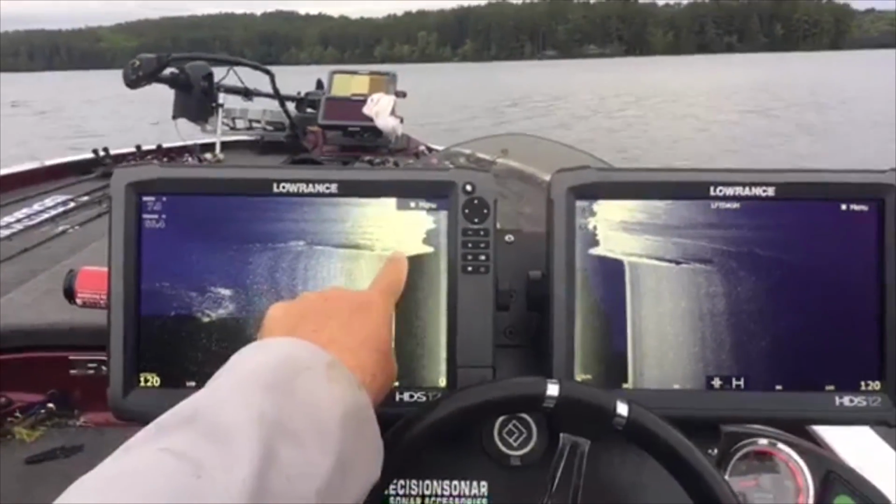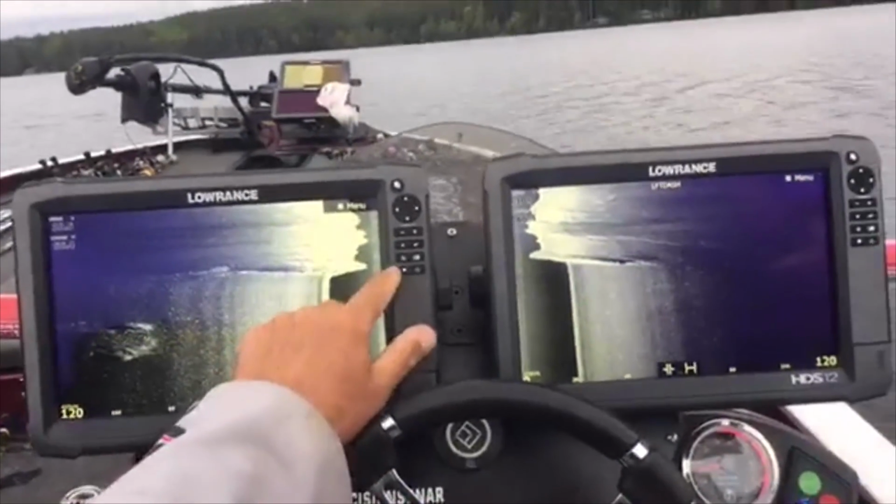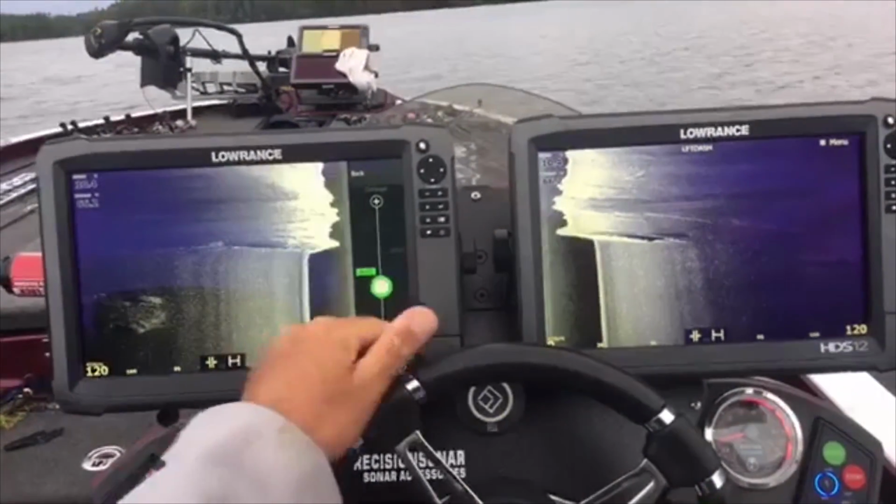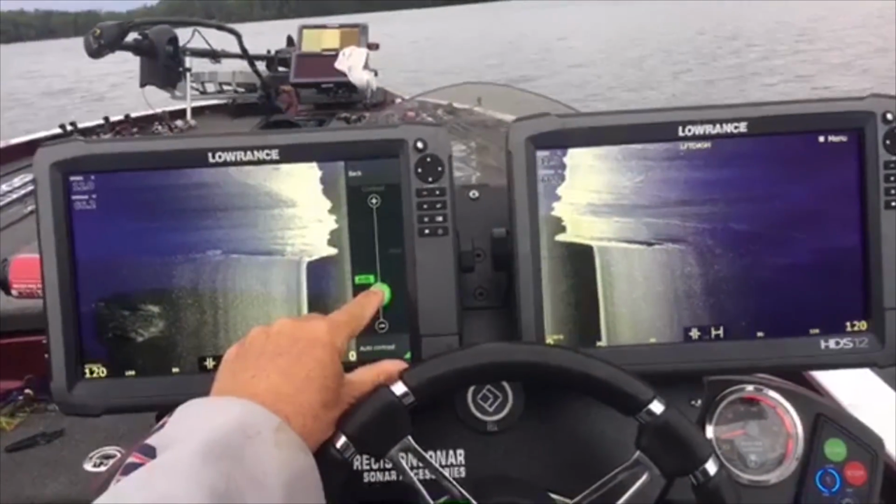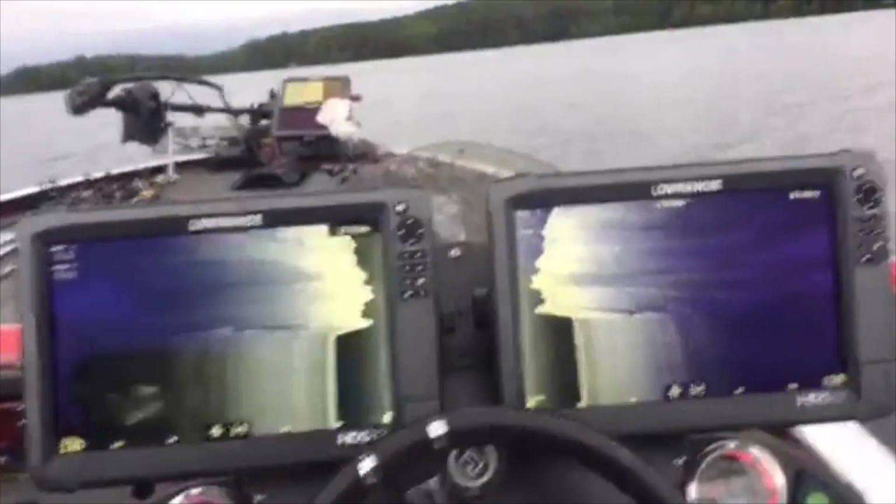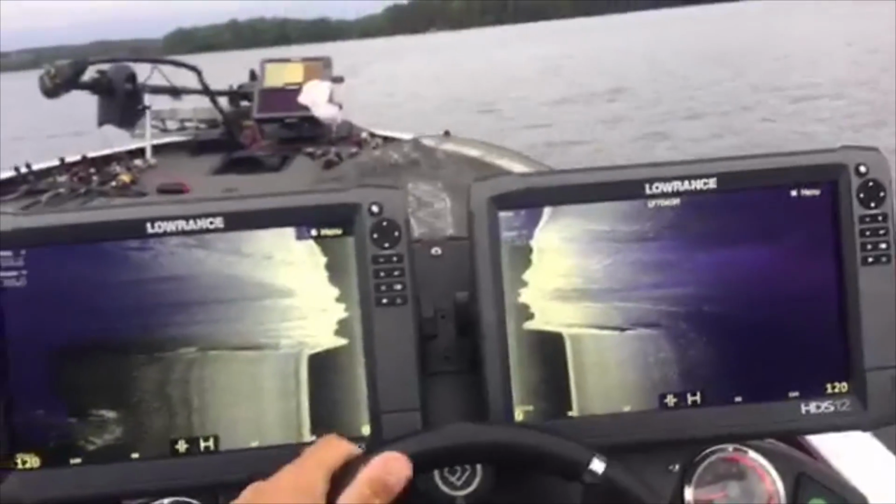See, now that's a little too hot for me right there. See how it's kind of washing out a little bit? In a situation like that, I'll bring the contrast down, you know, 30s, 31, 32, maybe 35 or 33 right there. We're going to slide it back over. That's some jagged, hard rock there.